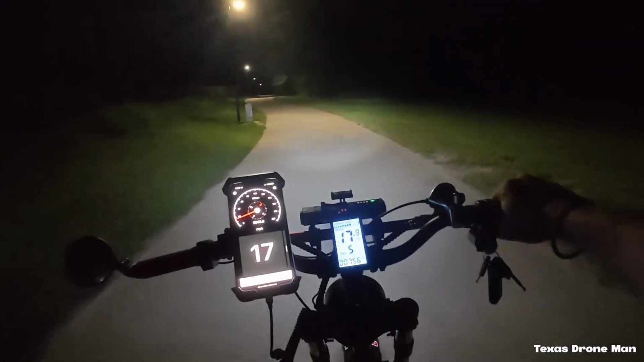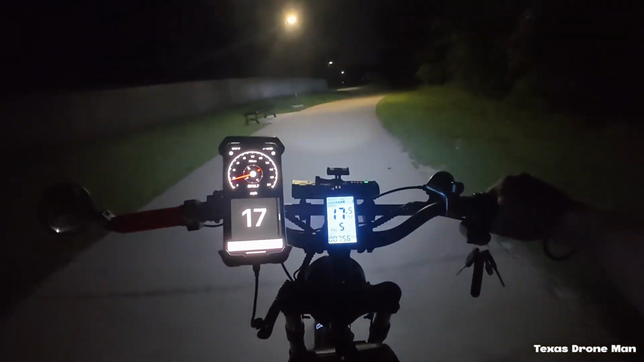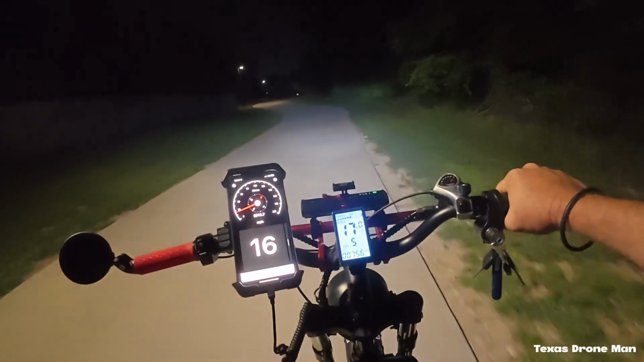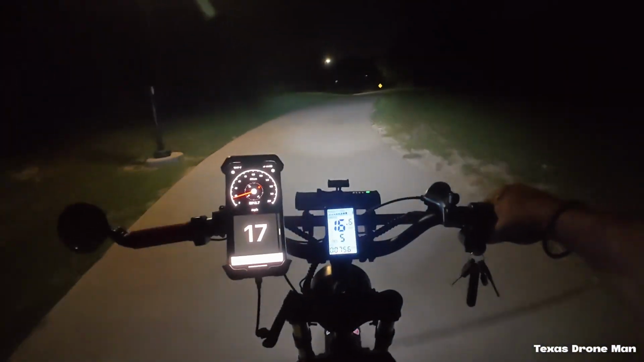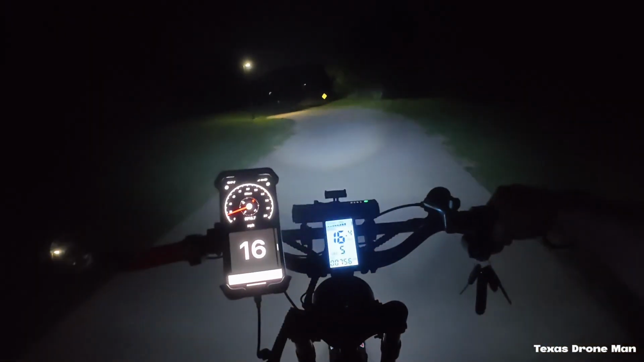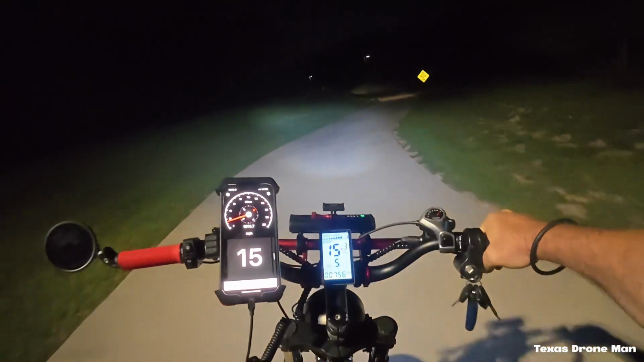Now there are a couple of these guys, old Raspy Rides, the guy I watch. He seems to be doing a lot of them little wimpy ones. They're not very aggressive bikes, and he does some of those.